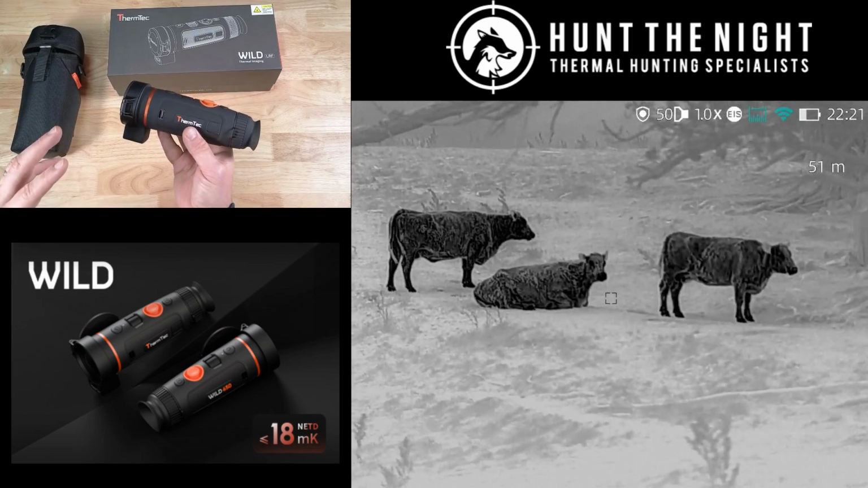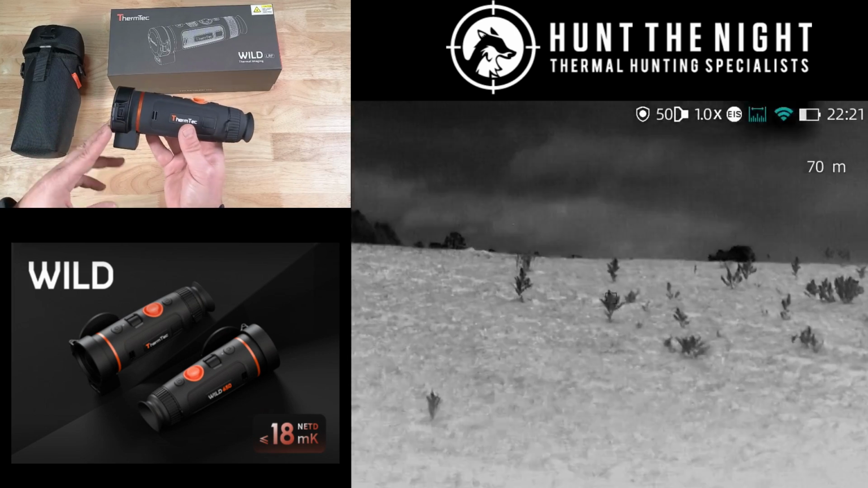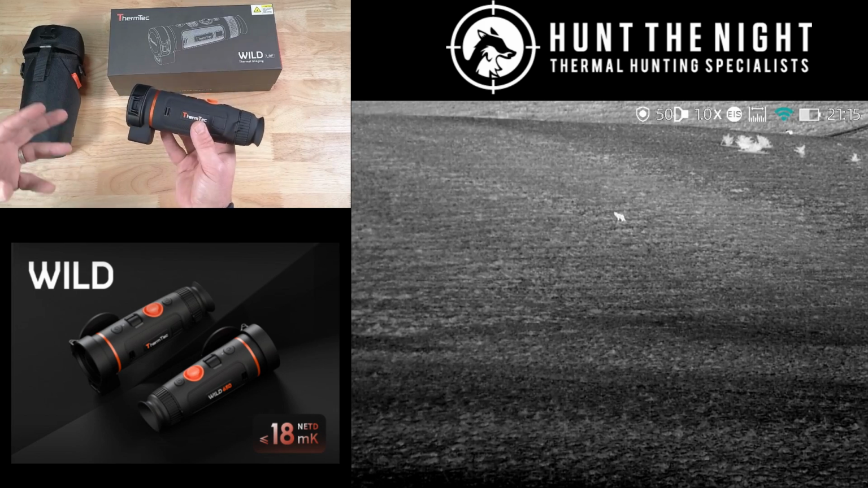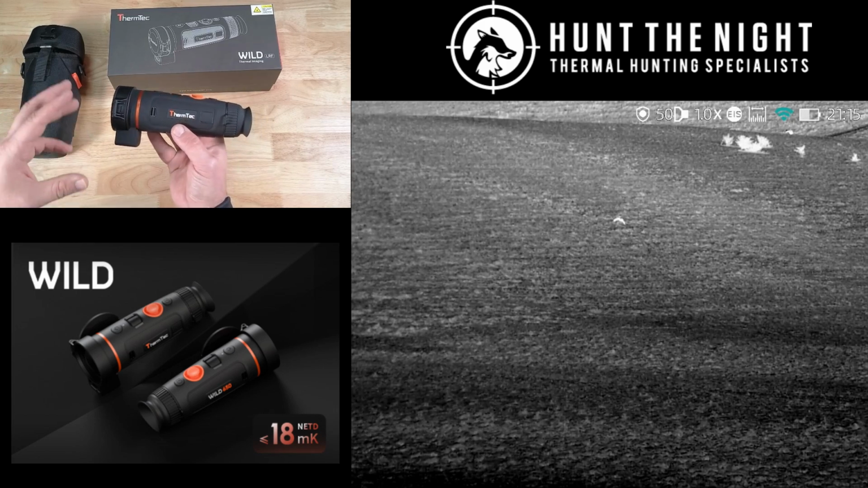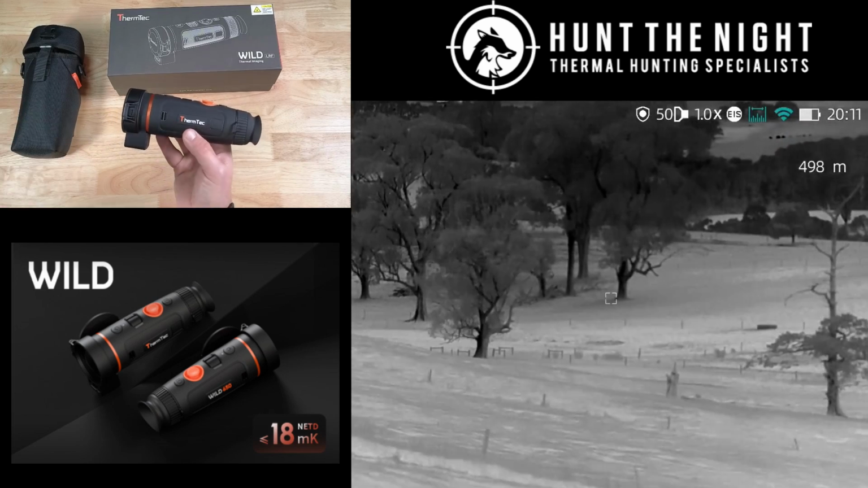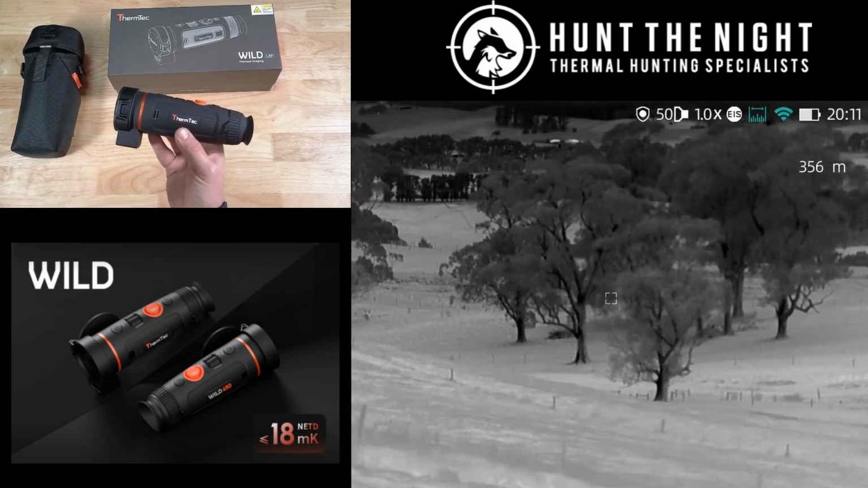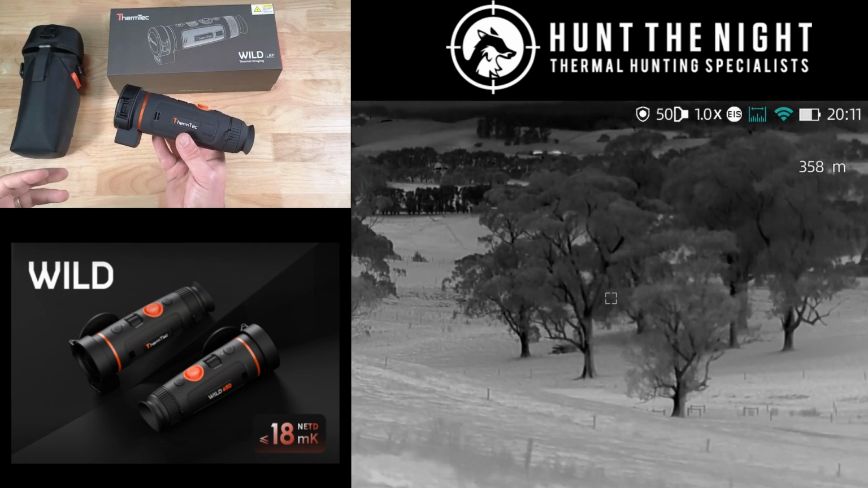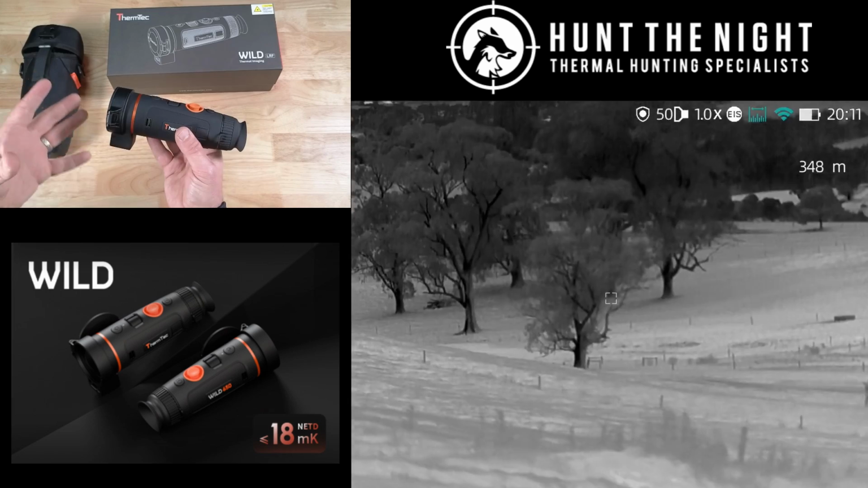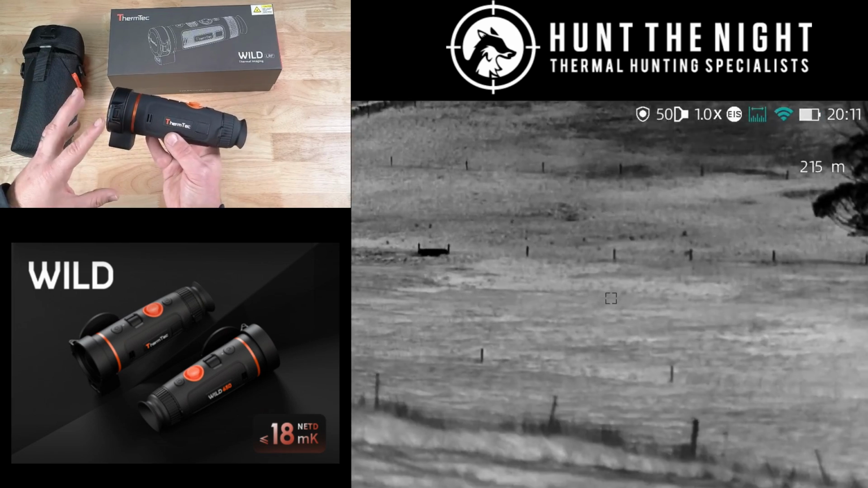Firstly, the image quality on this is just stunning. I'm going to say it's probably the best thermal monocular I've held in my hand from an image quality point of view, and it's just showing what the next generation of sensors are going to start providing for us, okay? It's an 18 millikelvin sensor, and no doubt we're going to start getting 18s and 15s and negatives, who knows, from other manufacturers down the track, but it just shows you that the technology is still progressing and still getting better and better. Now, it's shutterless, so it doesn't give you that clicking motion and that pausing that a lot of other devices do, including the ThermTec Cyclops.